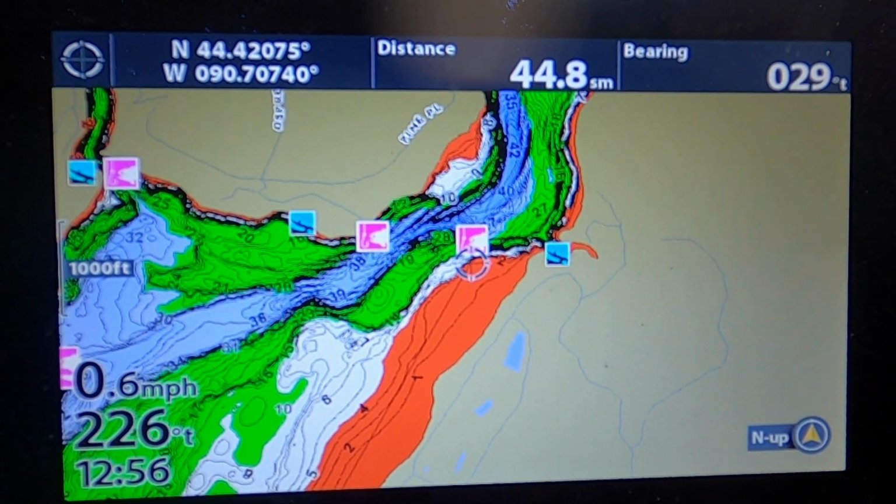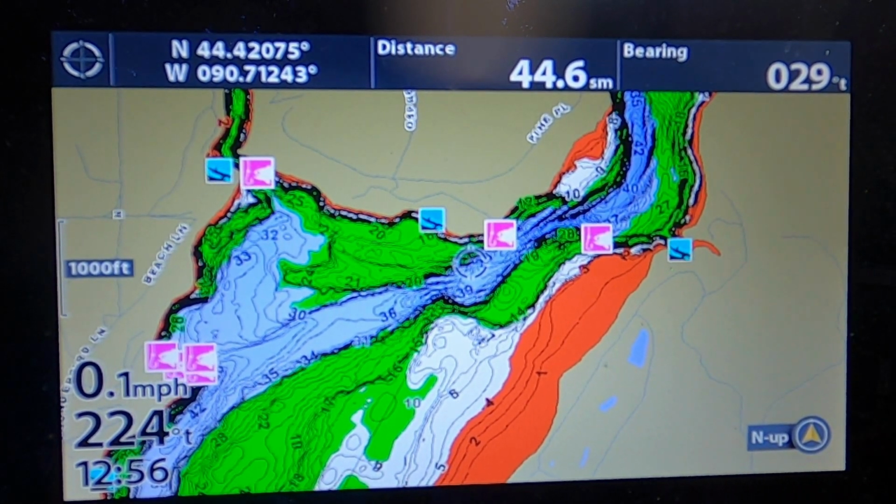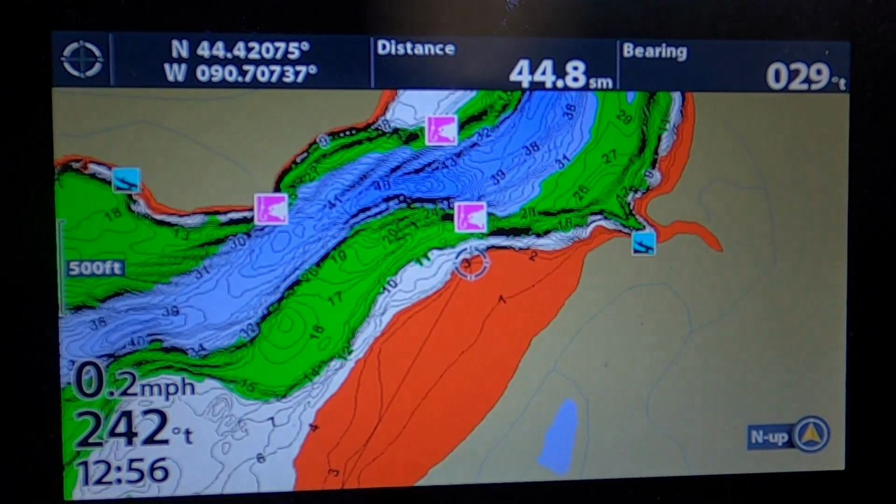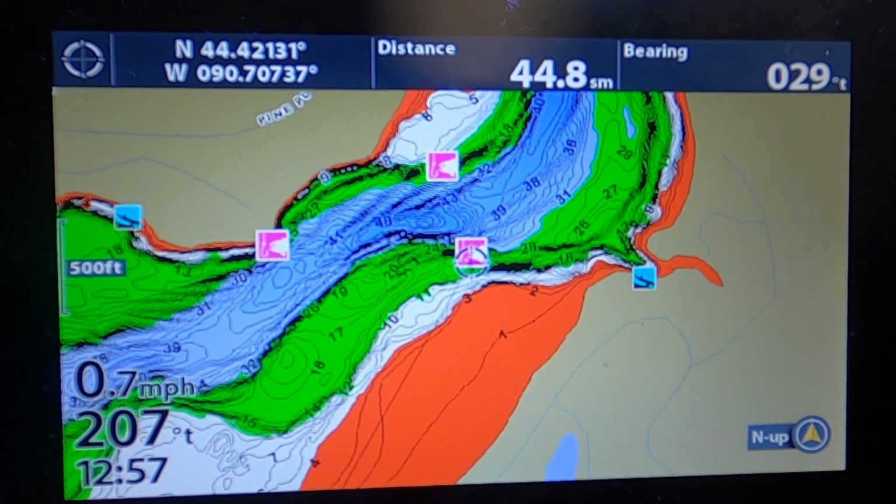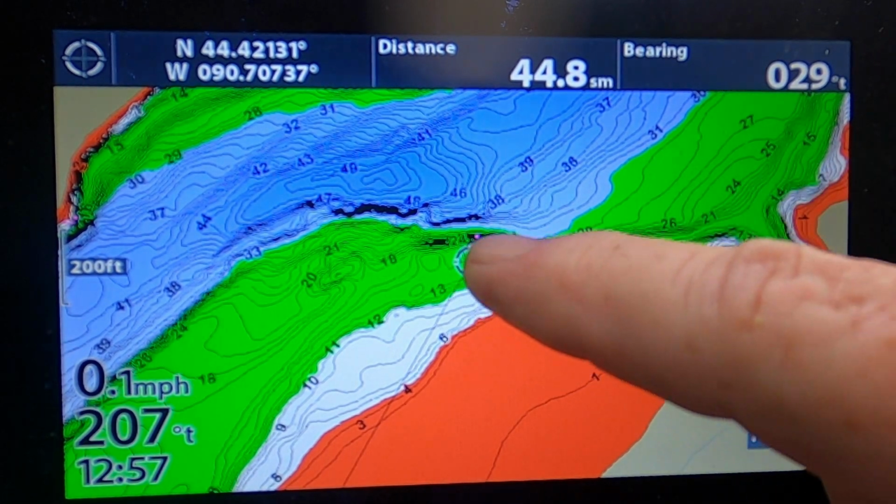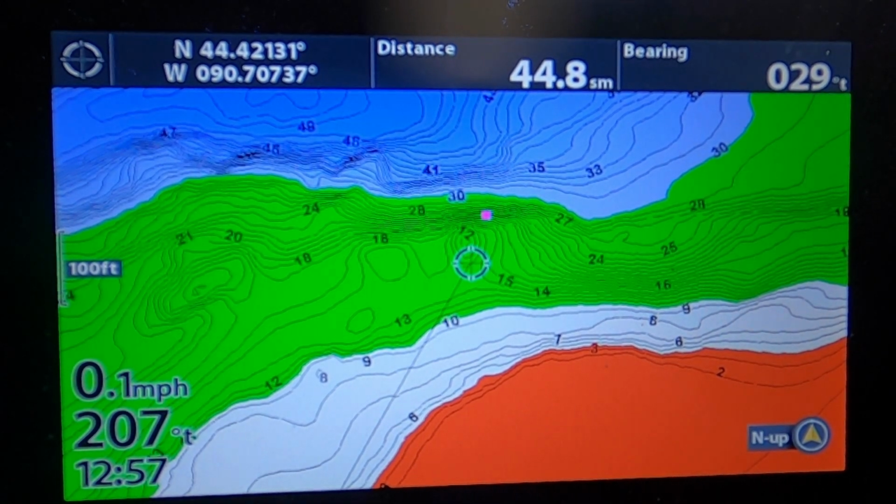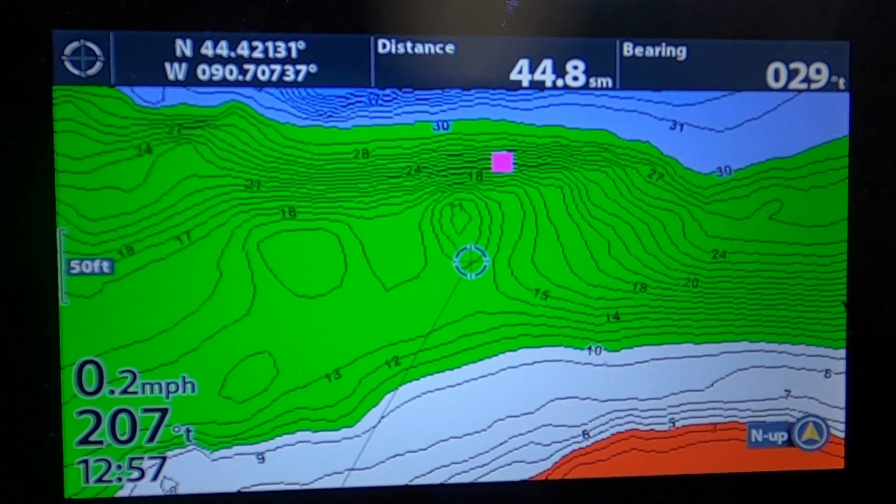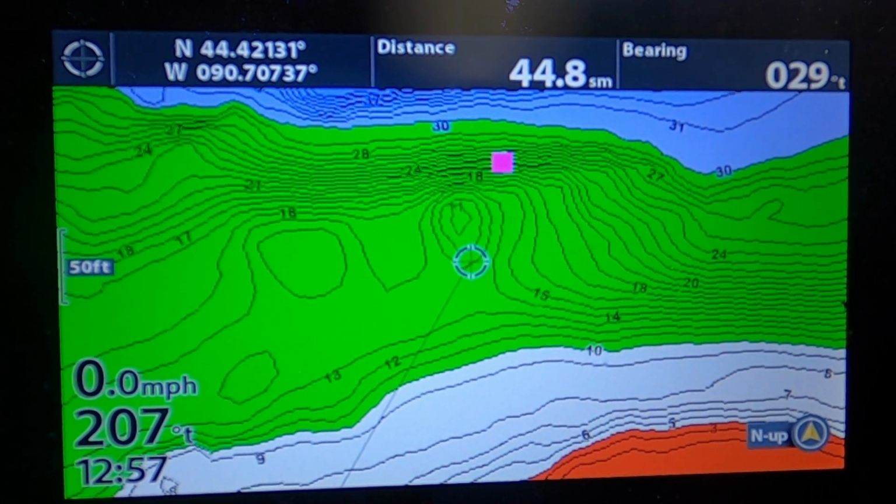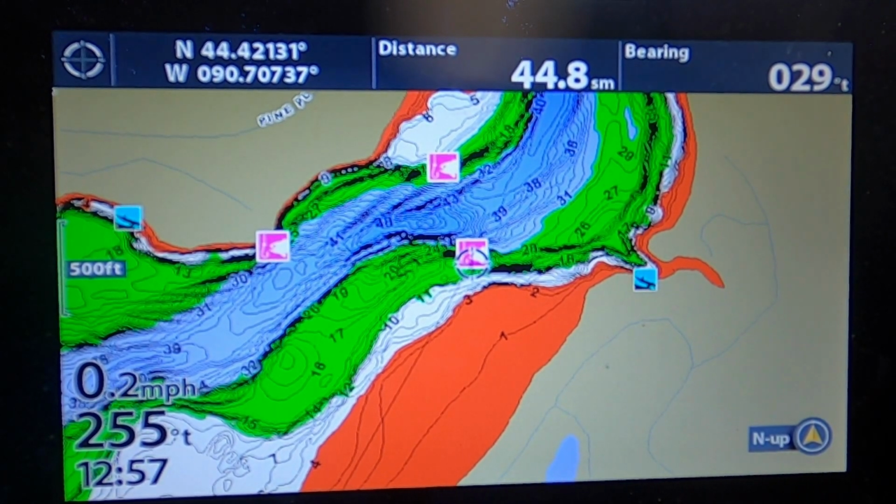So looks like the river inlet, a couple different points. Here's the drop off here. So that looks like there's a hump there. And see this little pink square there. So that's going to show me one spot that I can try. It's a little hump, it goes 30 feet, then all the way up to 18 feet. Then drops back down again. So let's zoom back out and check some other areas on Lake Arbutus.